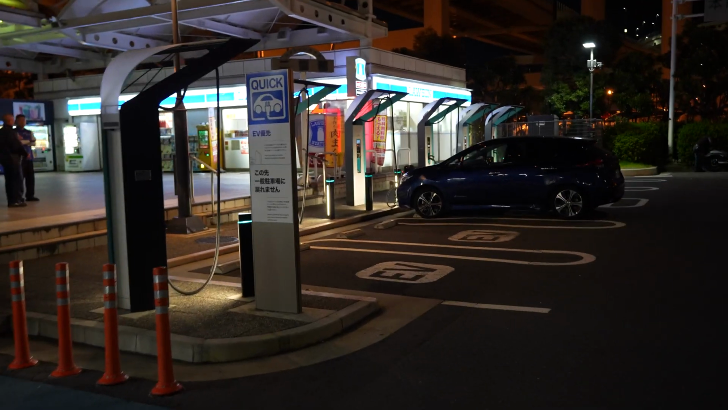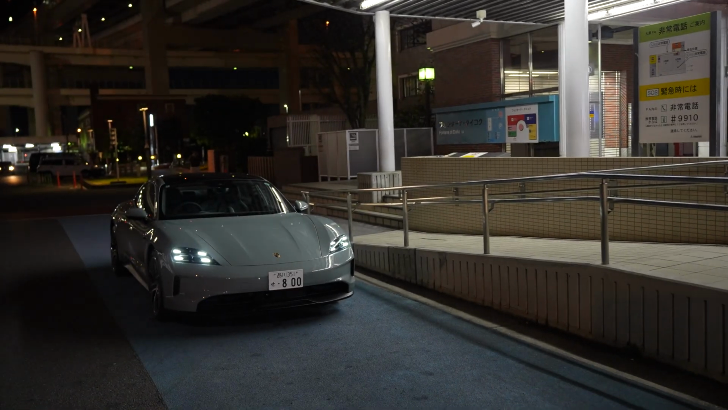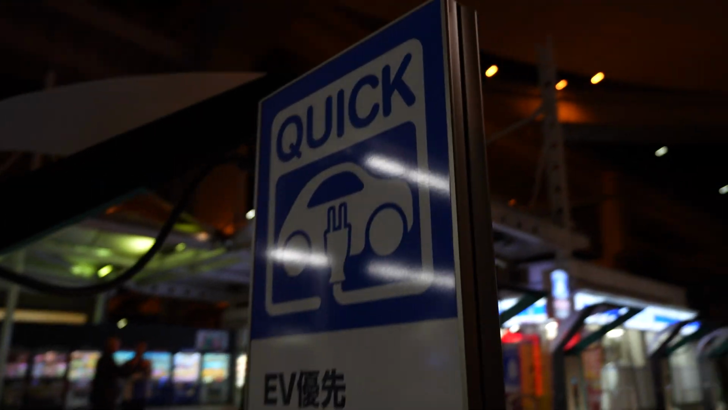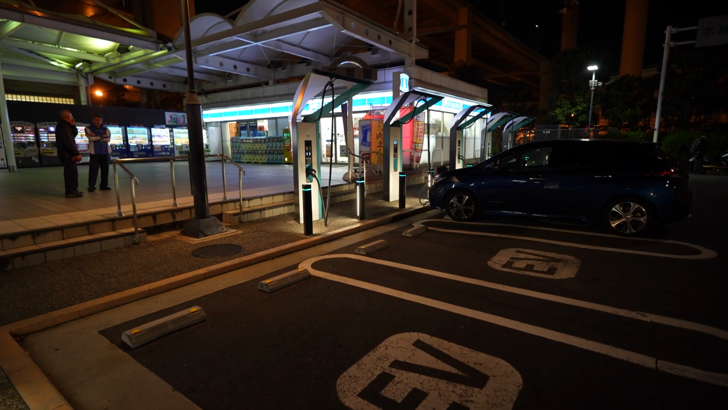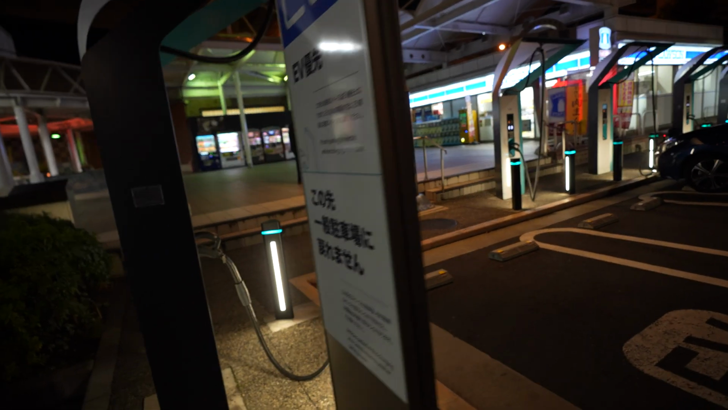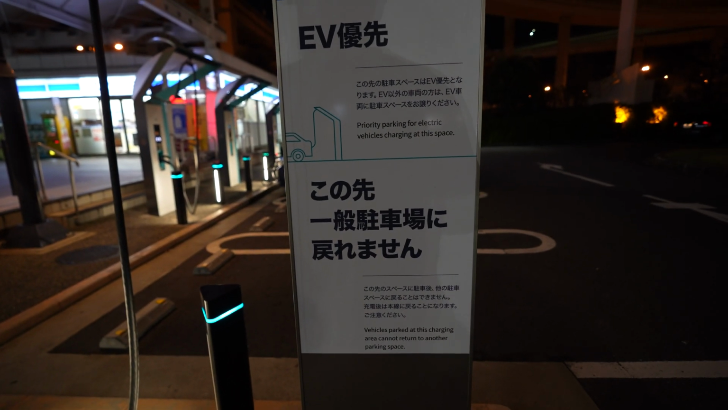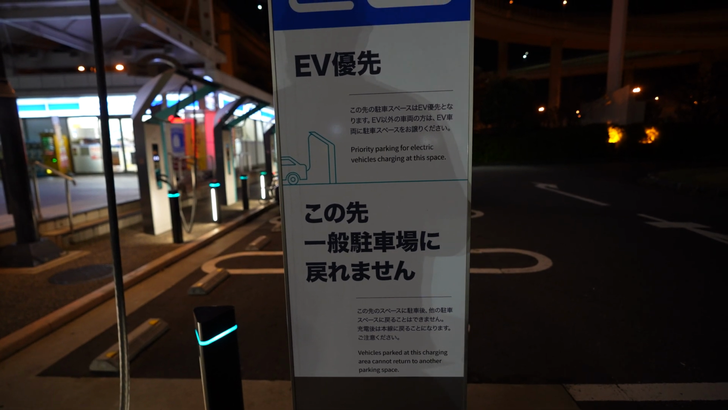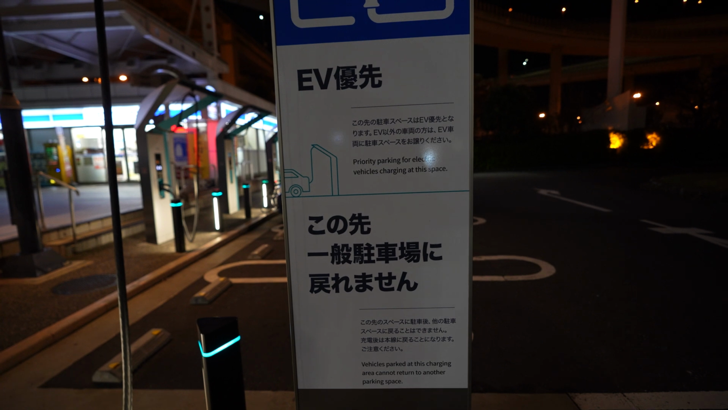So one reason I actually did come down to Daikoku PA is because, of course, an electric car needs an electric charger. So these are the Japanese EV chargers right outside Lawson. I haven't used these ones yet. These are the very new ones, so I'm pretty much used to using the older ones, I think they go up to about 75 kilowatt quick chargers that you'll find in parking areas.